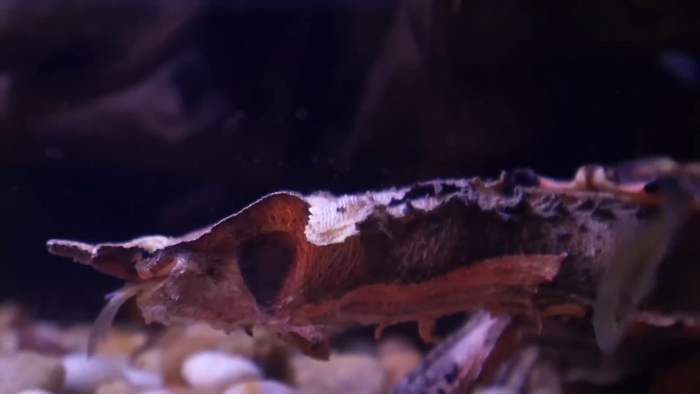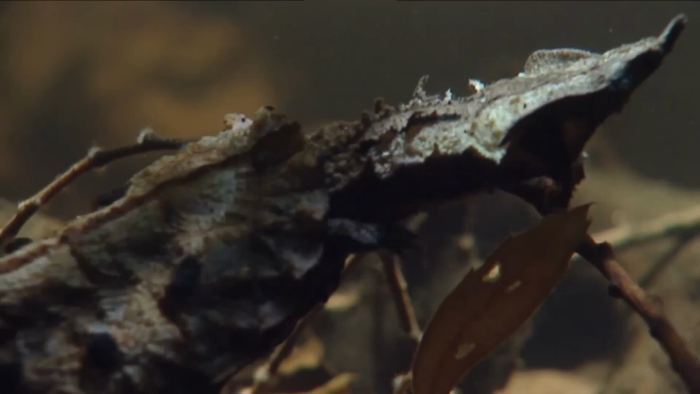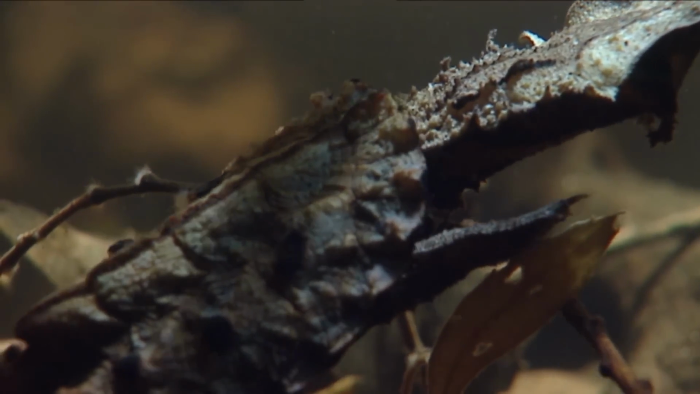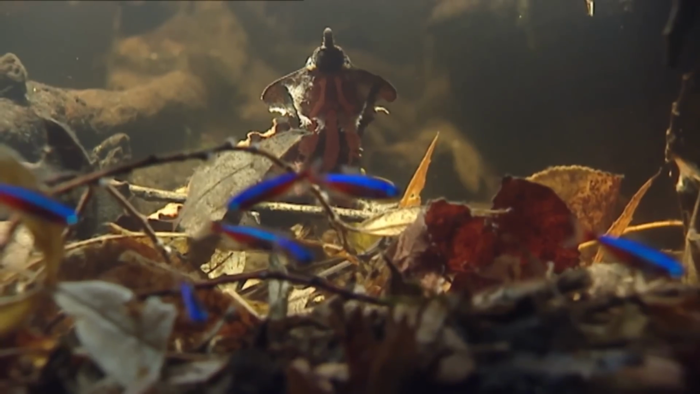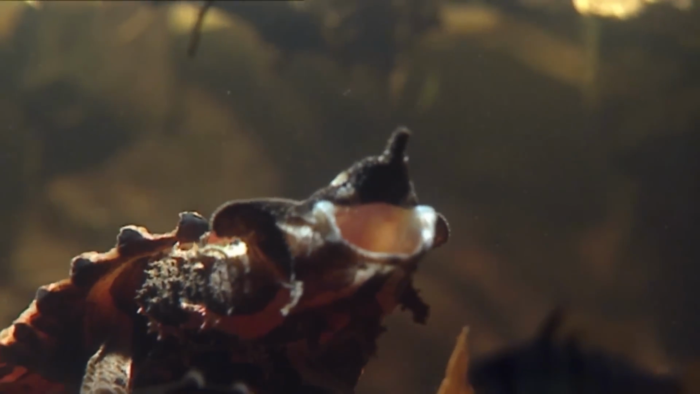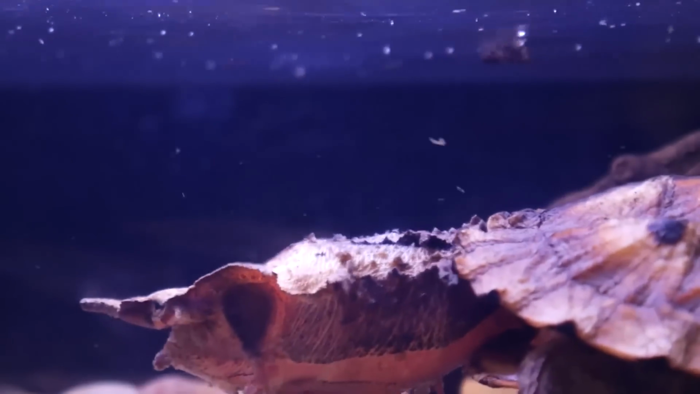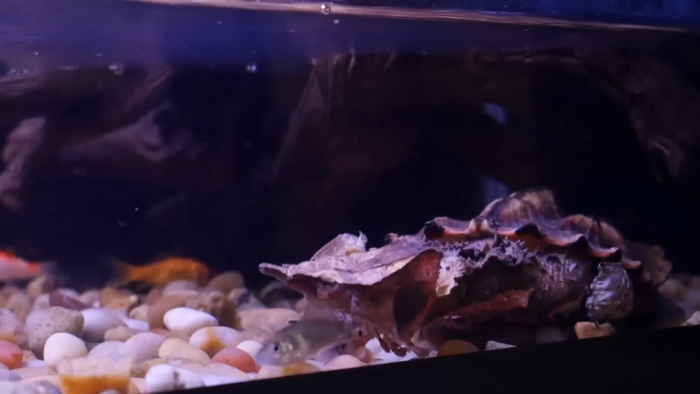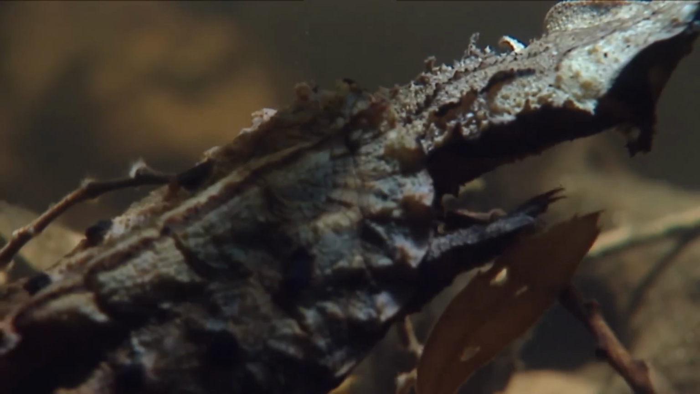But that's not all. This turtle is a total pro at hiding. Its head looks just like fallen leaves, and its shell blends right in with the tree bark. Sneaky, right? And here's the coolest part. When some unsuspecting fish swims by, the turtle opens its mouth wide, creating a super strong suction that pulls the fish right in. Then it spits out the extra water and gobbles up the whole fish. Talk about a turtle with serious skills.